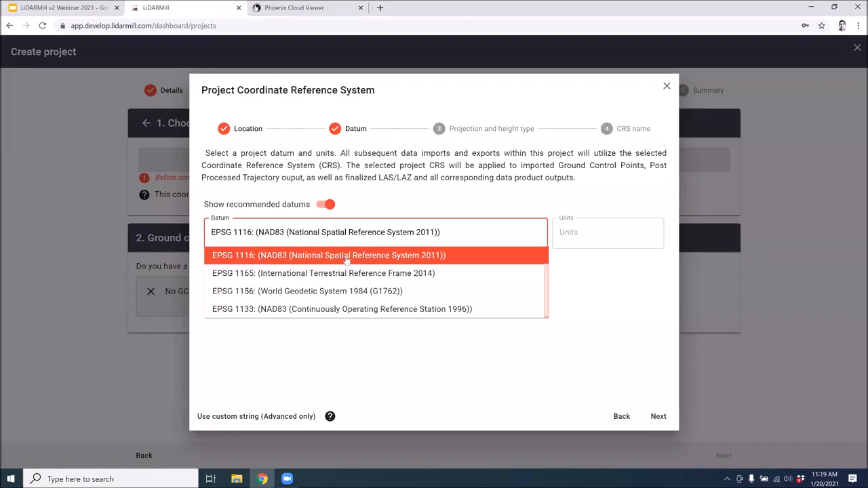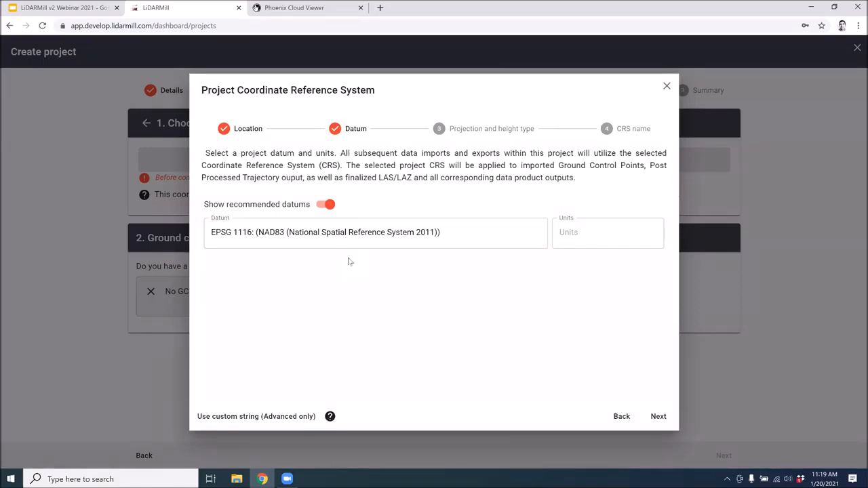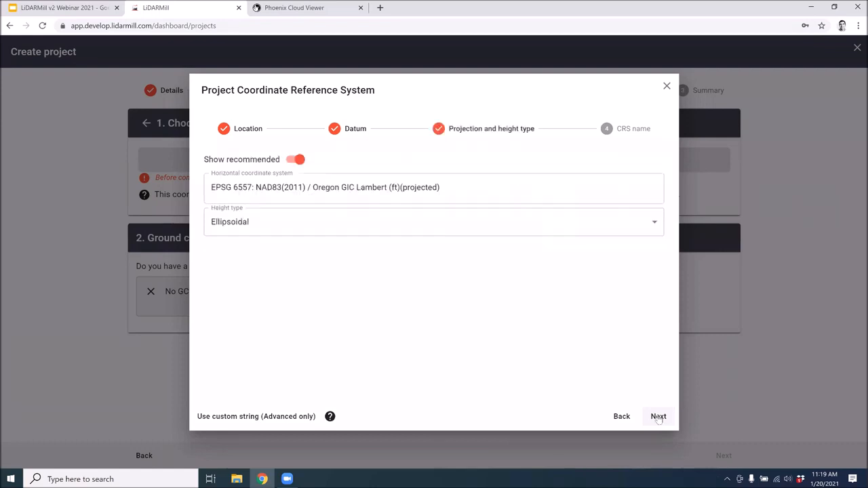So we'll select a pretty standard current datum for this project, and then we need to specify what units our project will be using. In this case, let's just choose standard feet and hit next to go to our projection details.